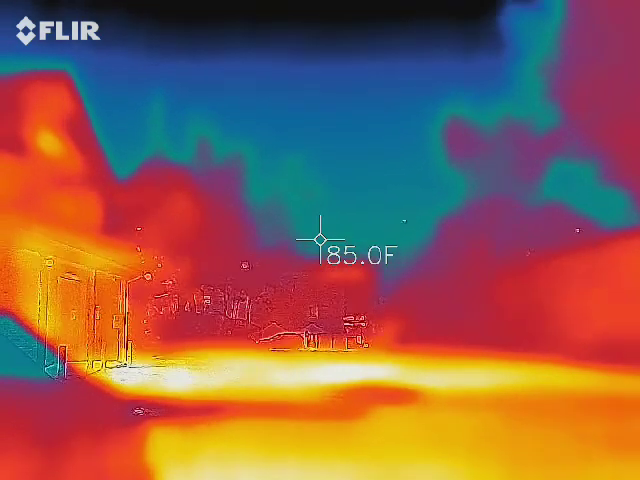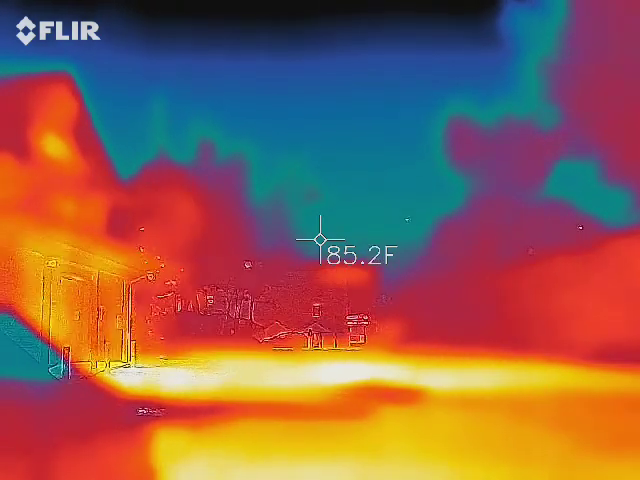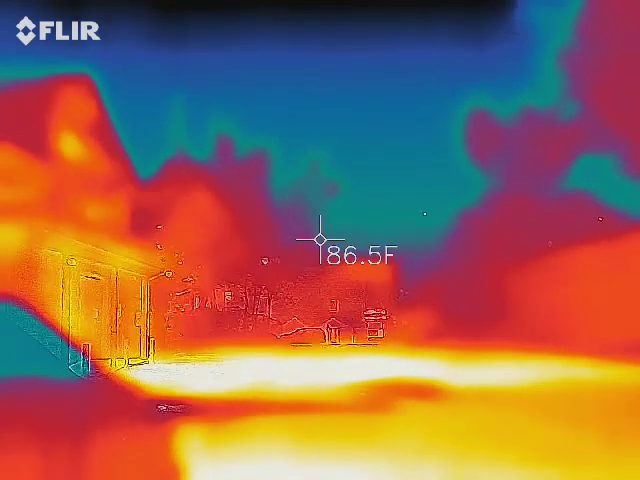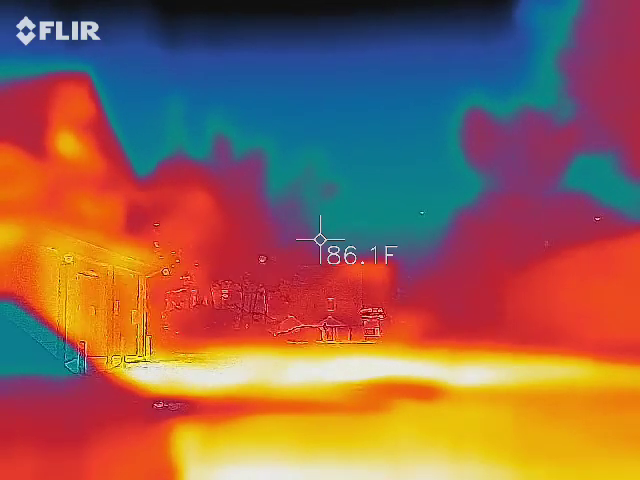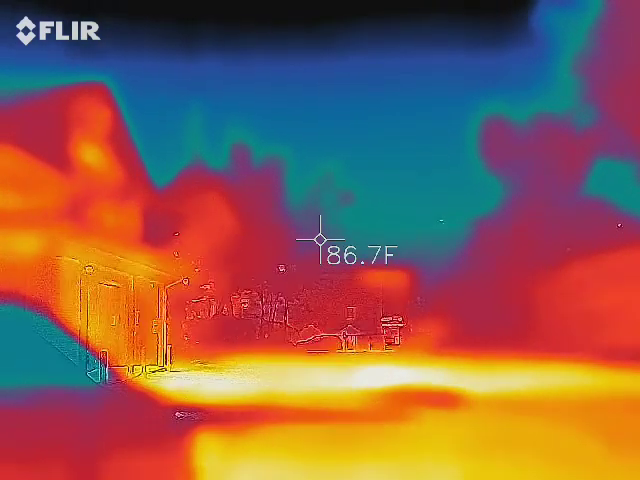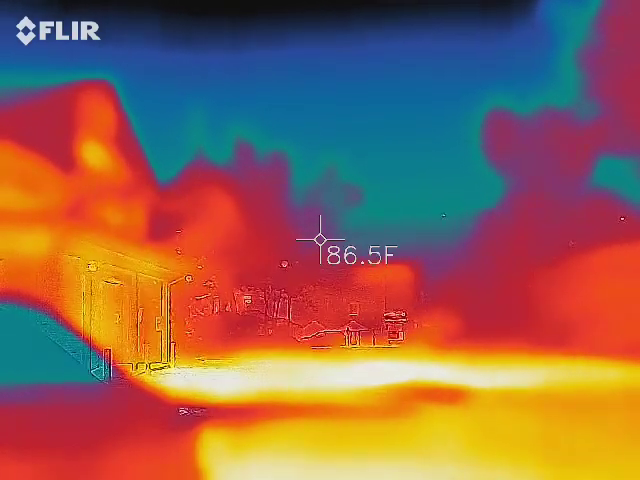Thermal camera, we'll get nice slow sweeps around. We're looking for high EMFs through here if you're not getting something already. Looks like you're getting a couple of blips. But when you start seeing the oranges and the reds, that's really when you need to speak up. And then as far as temperature goes, you can shoot that infrared all over except for inside the windows.